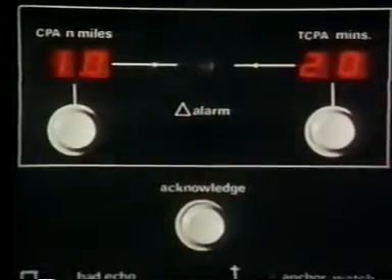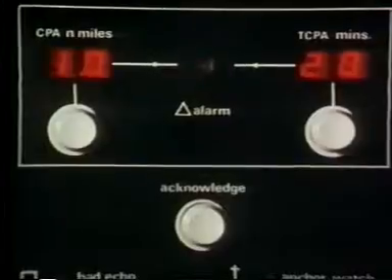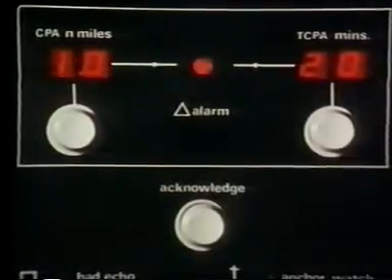IMO regulations insist that there must be a visual and/or audible warning signal if any target is predicted to close within a minimum range and time set by the observer. Here, 1 nautical mile and 20 minutes has been selected. The target causing this warning must be clearly indicated on the screen. Here, a flashing triangle shows it to be to starboard of own ship at the bottom of the screen. Own ship has a flashing heading marker.